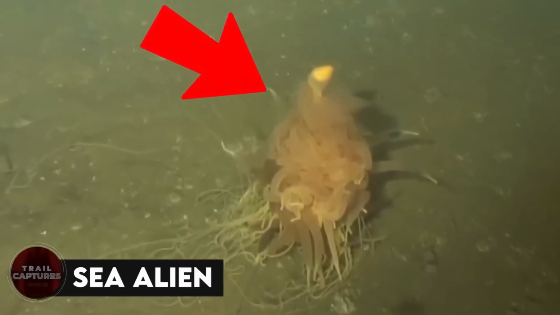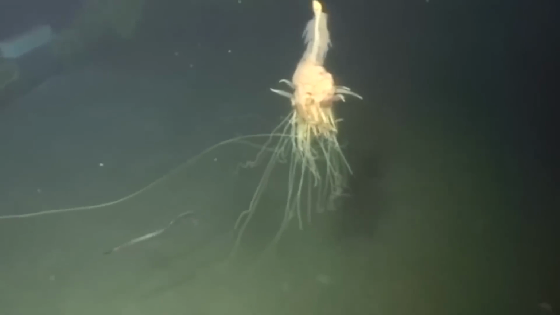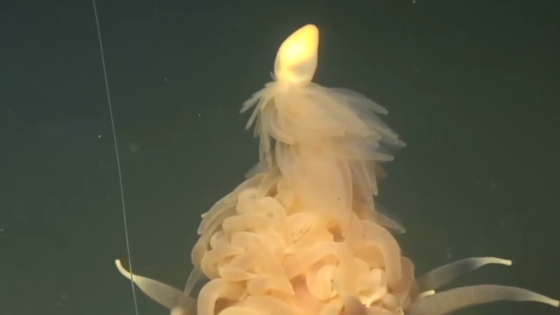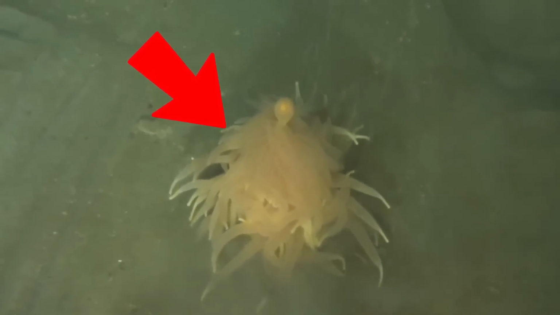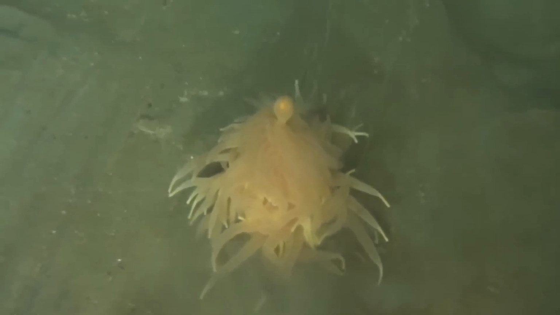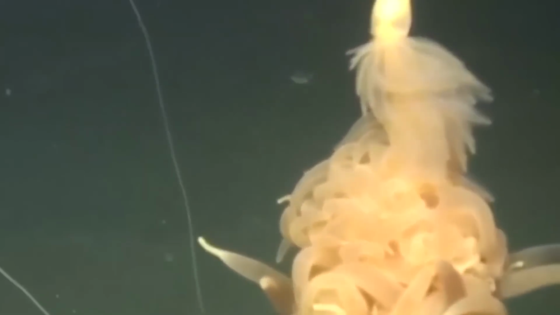Sea alien. The camera pans to a bizarre creature shrouded in darkness. Its sinewy body is adorned with countless writhing tentacles, resembling a nightmarish tangle of spaghetti. Oceanographers, trembling with excitement, identify it as the elusive Bathyphysa conifera, a name that fails to capture its eerie essence. This flying spaghetti monster drifts through the water, a haunting presence that challenges our understanding of marine life and leaves us with more questions than answers.